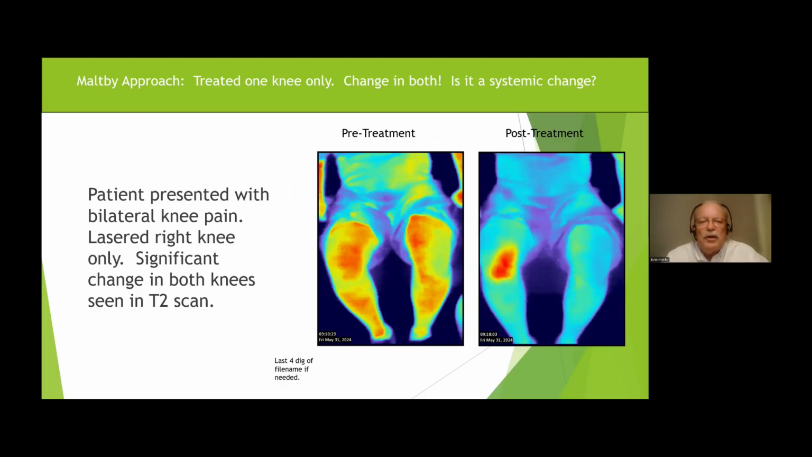It all settled down. He stood up. He goes, what did you do to my left knee? I go, nothing. He goes, well, it's better. That's the kind of stuff we see. And that's the kind of stuff that justifies what we do as chiropractors when we're doing class 4 laser.